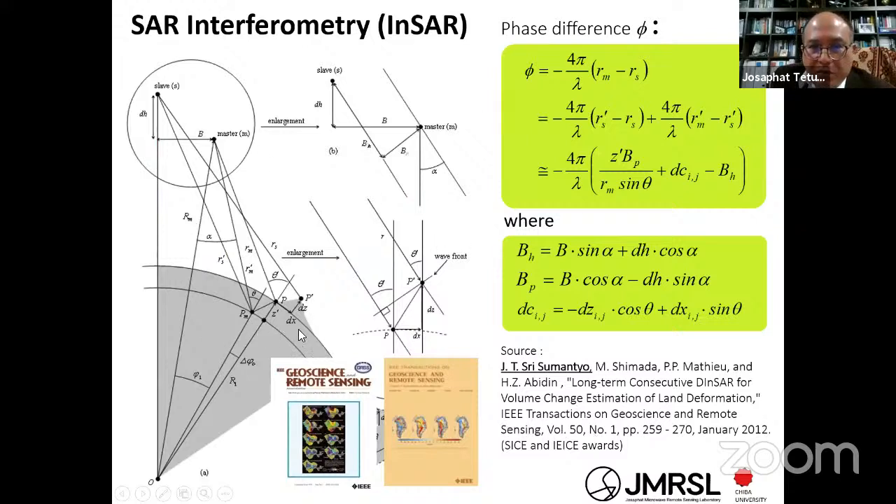You observe, for example, this area. At one time the surface is here, but after, for example, an earthquake, subsidence, or volcanic eruption, the surface is changed. For example, changed by dz. If you enlarge it, it looks like this, and you can find the change in this direction.